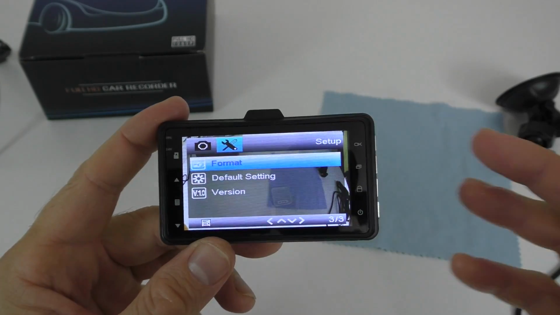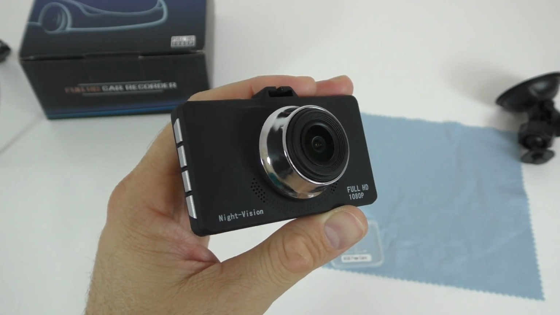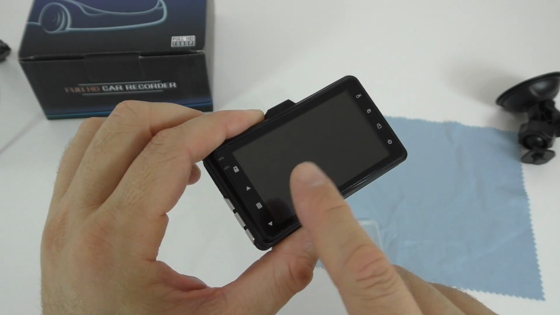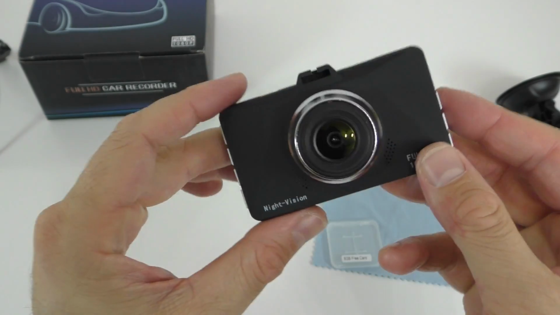And that's about it for the settings app. So very easy to use. So that's pretty much all we have for options for the camera. Keep in mind that the screen on the back here is made out of plastic and it is very easy to scratch. So whatever you touch it with, it will get scratched.